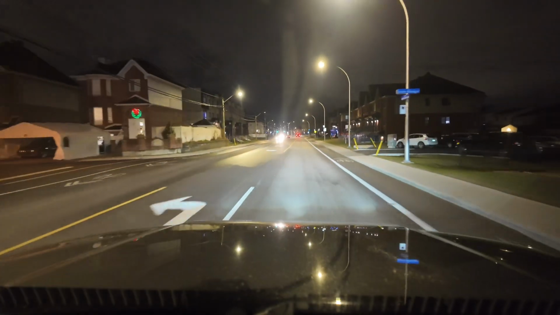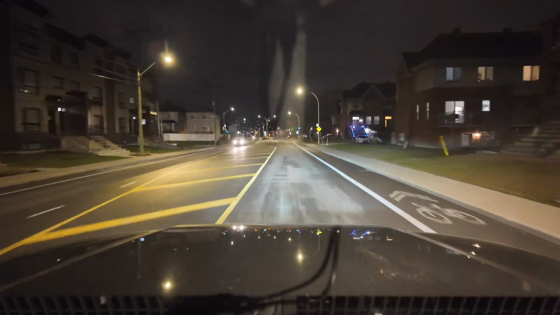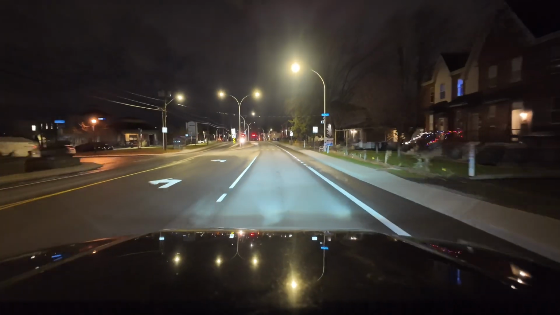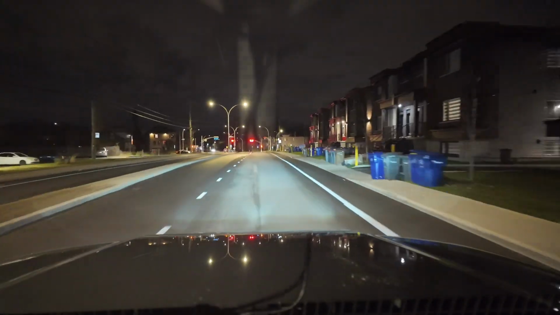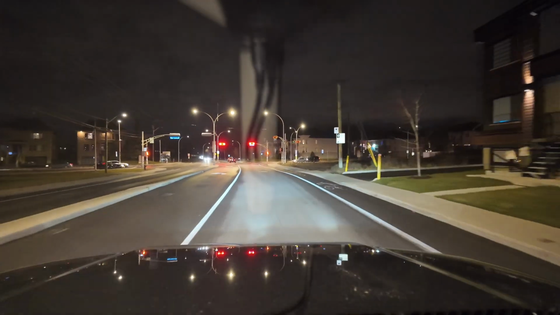What I mean by that is the left side lens is slightly higher than the right one, because usually trucks or cars, specifically newer cars like BMWs, Mercedes, so-called high-end cars, come like that.